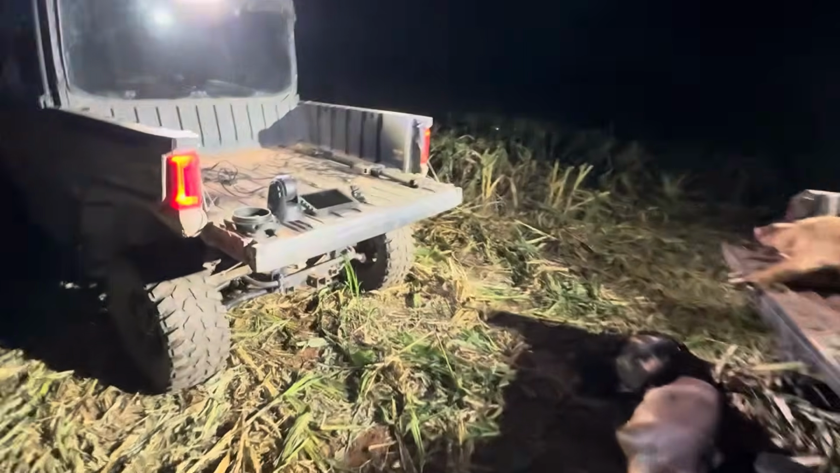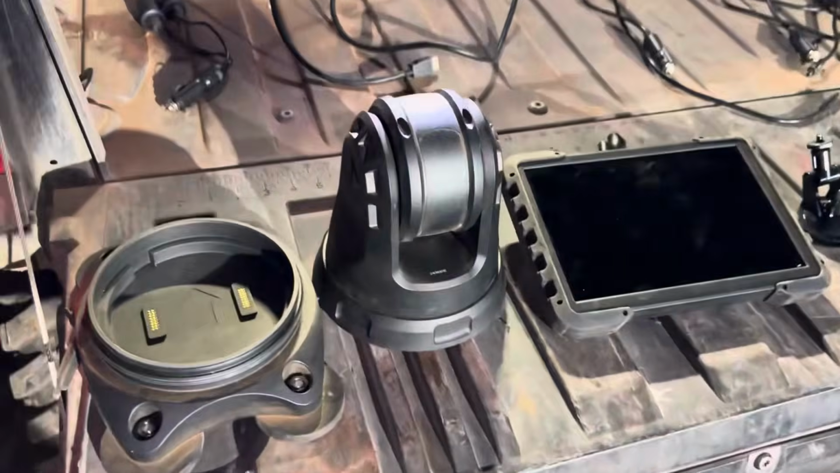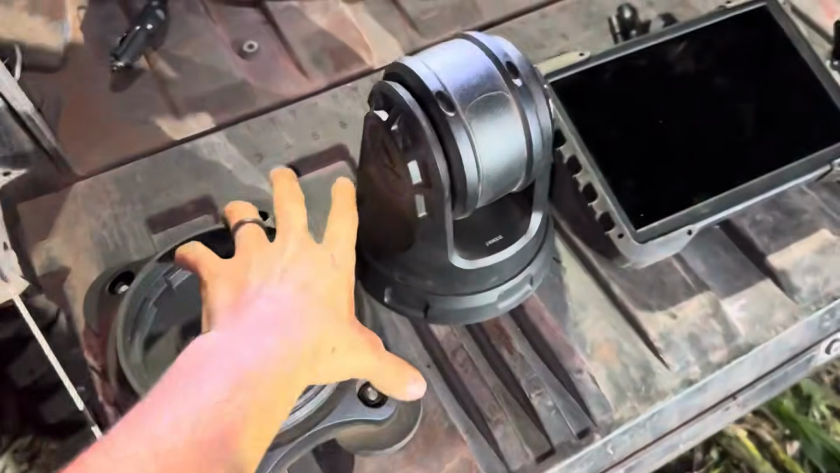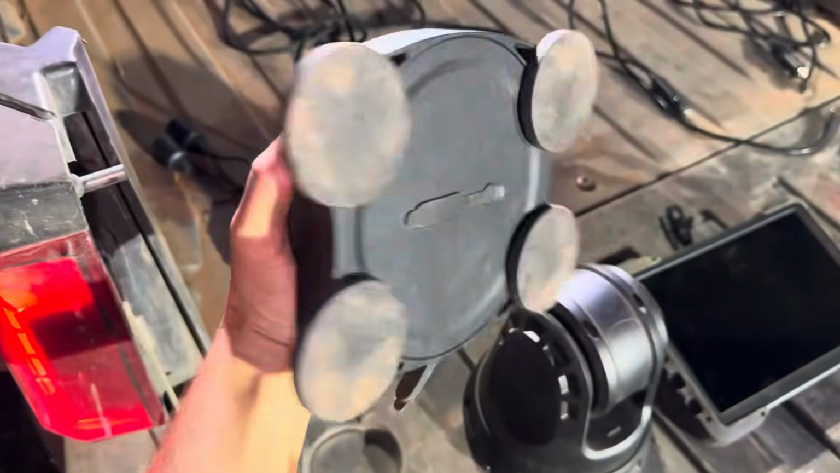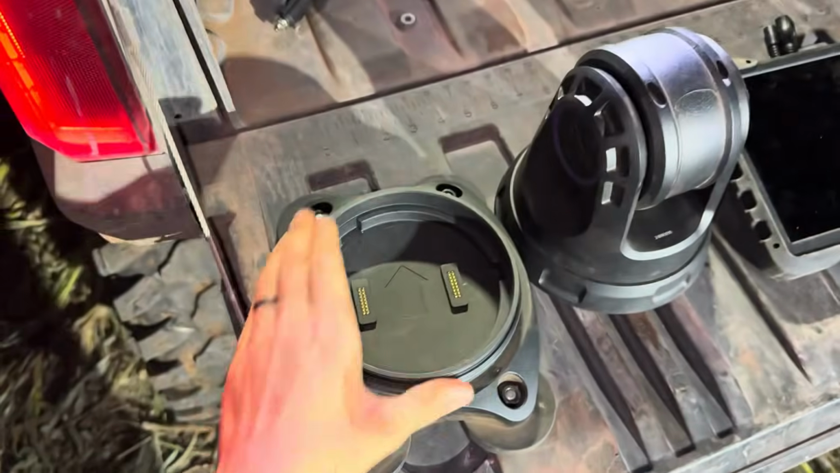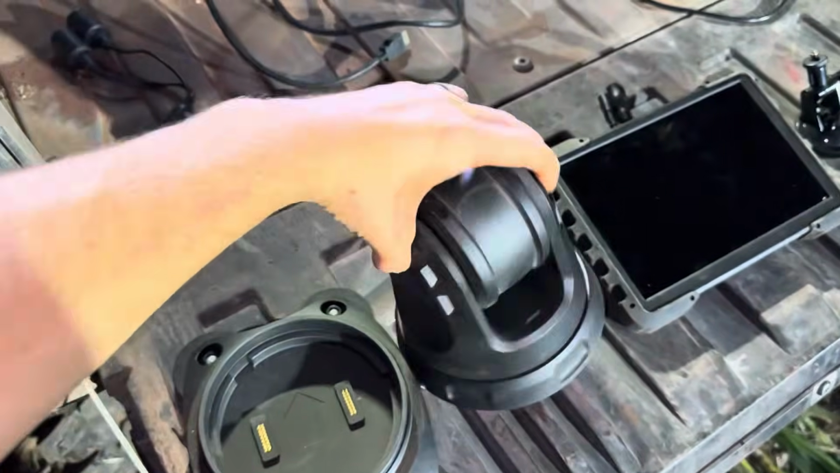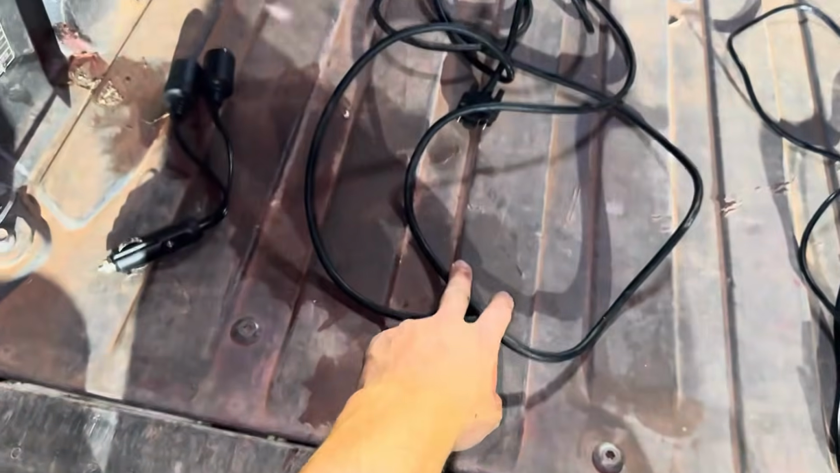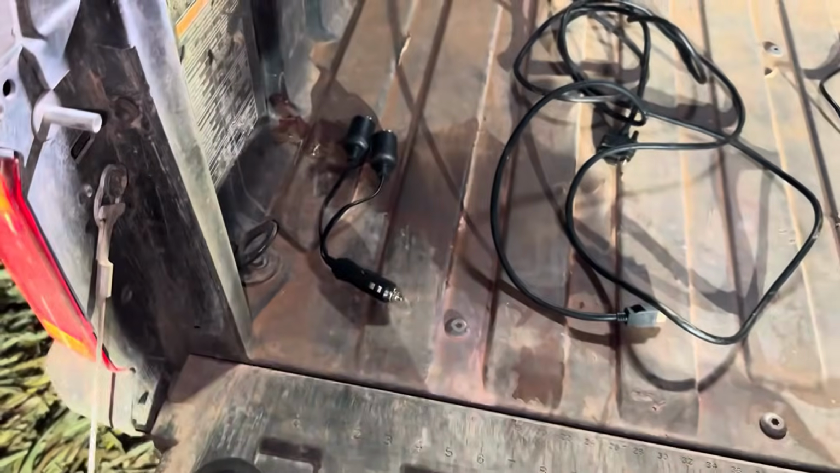All right, so today we're gonna talk about the Dark 30. It takes about a few minutes to set up, but it comes with your little base. You can run suction cups, but I got the magnetic feet on there. The thermal, a tablet window mount, a power cord for the thermal, a short power cord for the tablet, and your HDMI cord from the thermal to the tablet, and then a double adapter, so you only need one cigarette plug.